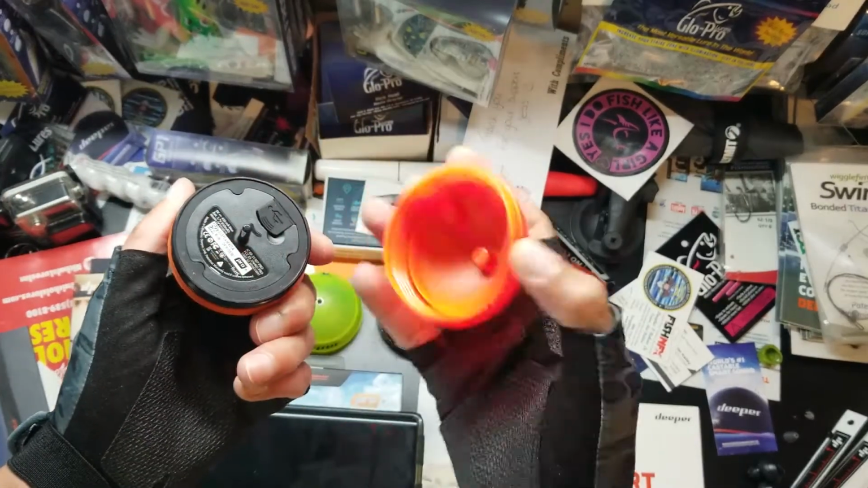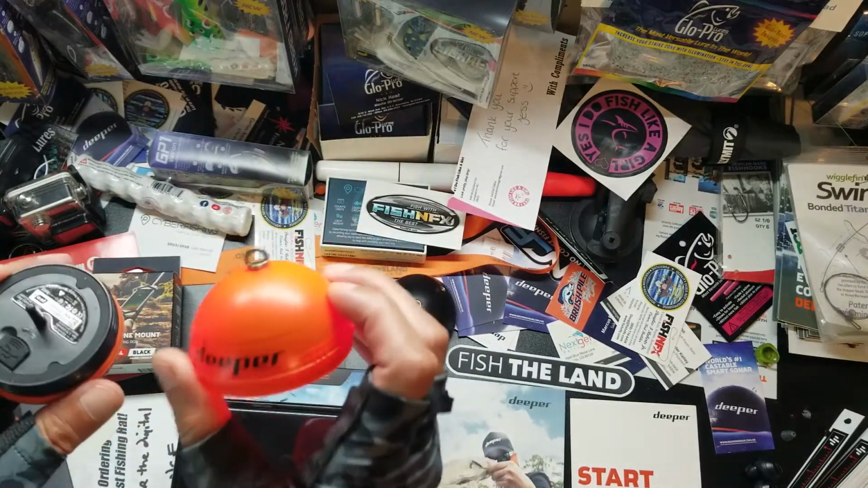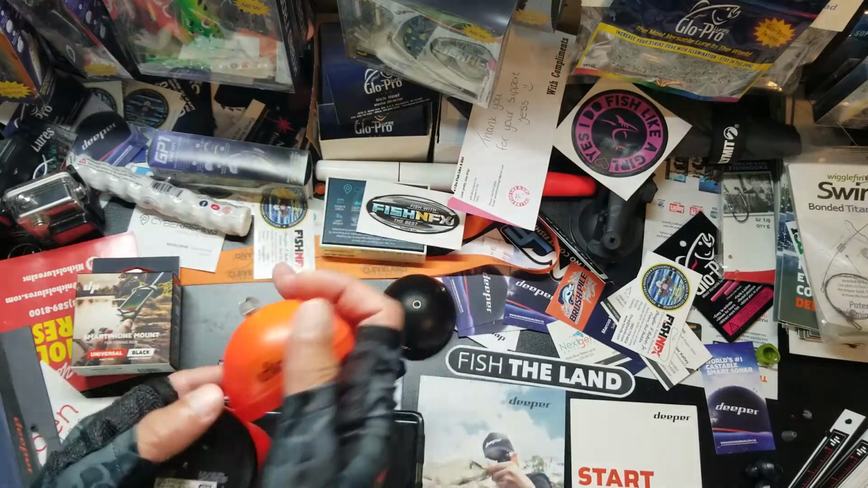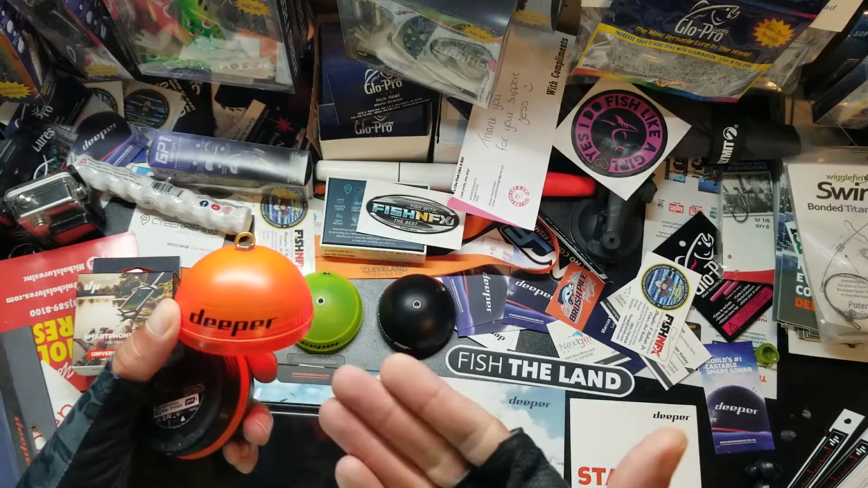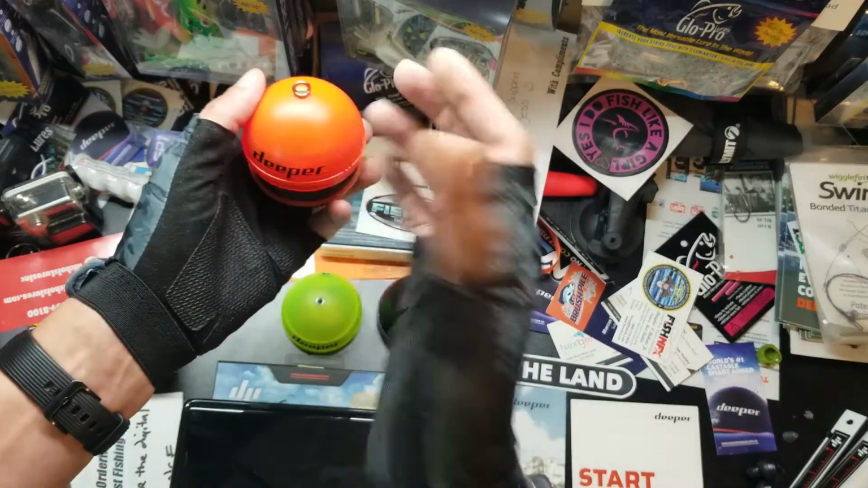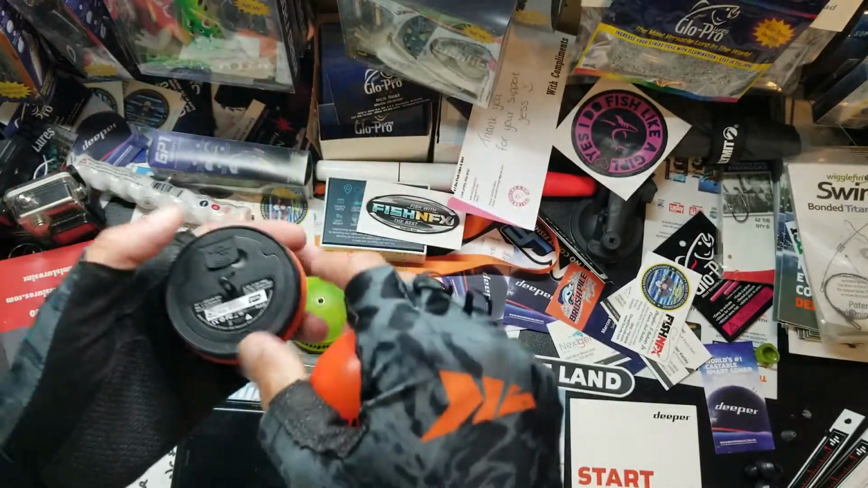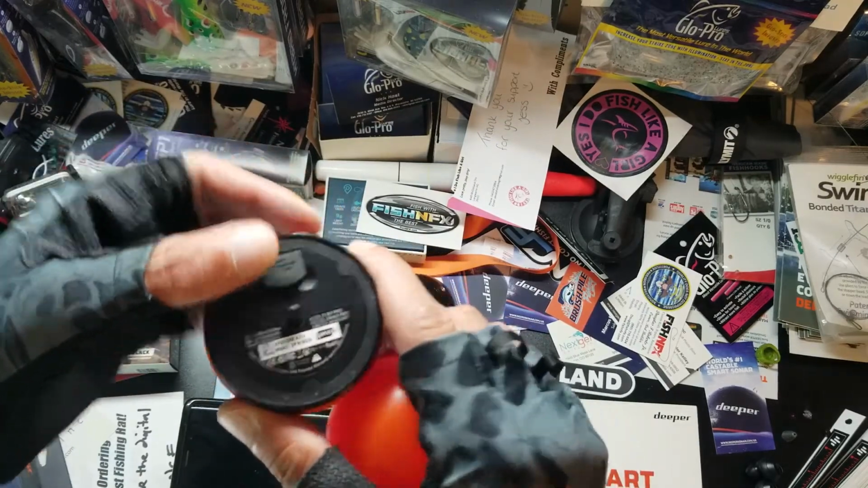If you unscrew this, right here is a light, and that's why I like to use this orange cap, also because I like the color orange. For night fishing, I take it to catfish tournaments at night. It's mostly at night, so I can keep an eye on it. I know exactly where this is. It illuminates up, similar to the green one there, and this is just the charging port. You can see that.